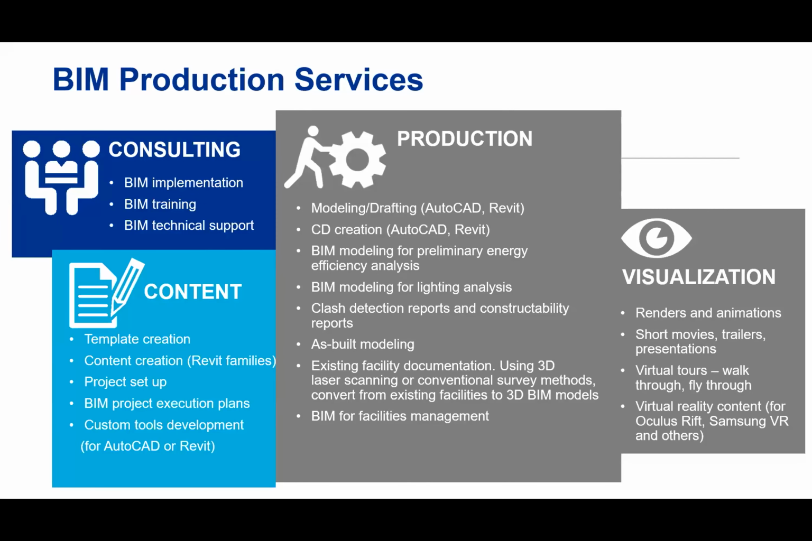Here's another slide showing what we offer in-house. Everything that we're going to talk about as far as reality capture, we do in-house for you. Let's just say you were going to do a laser scan and you didn't want to go through the hassle of buying a laser scanner or renting one. We can do it for you. As you can see, we consult, we build Revit content for you, and we do all the production and visualization from 4D to 5D. You name it, we do it.